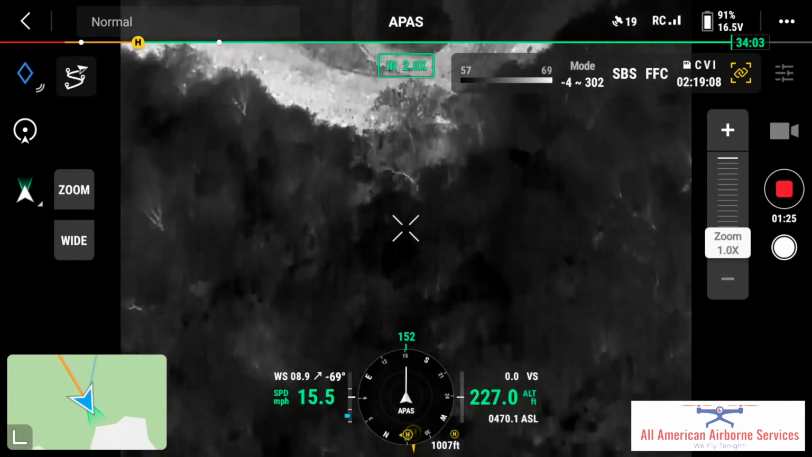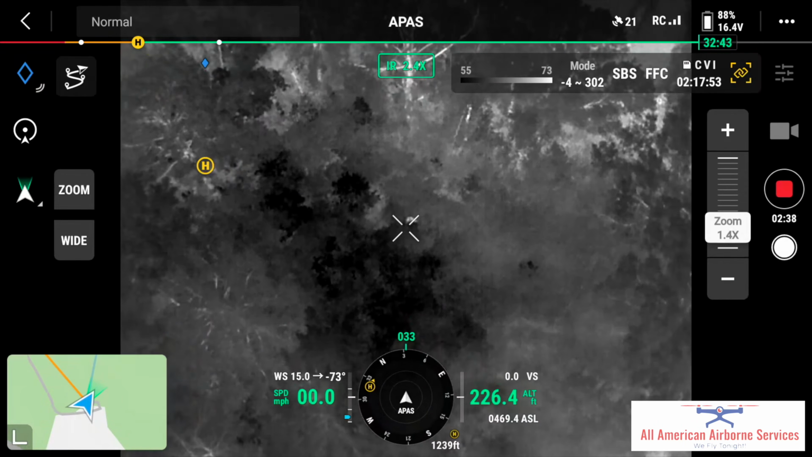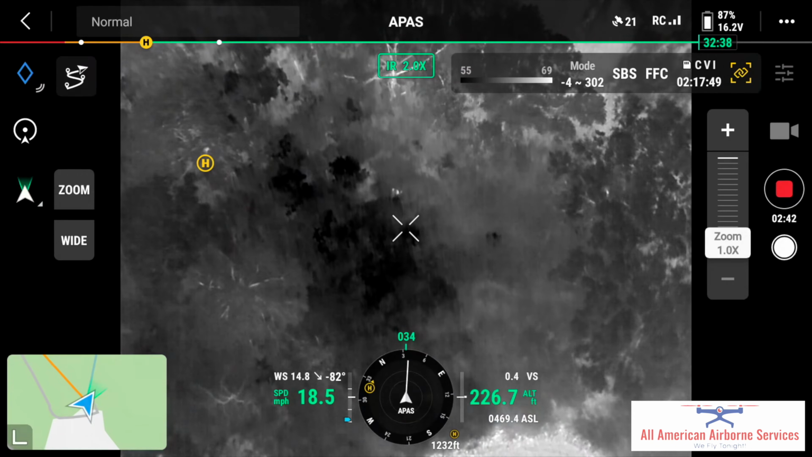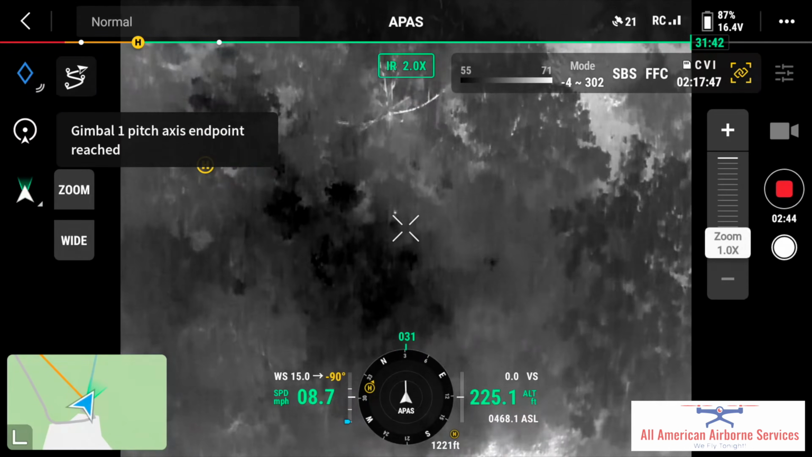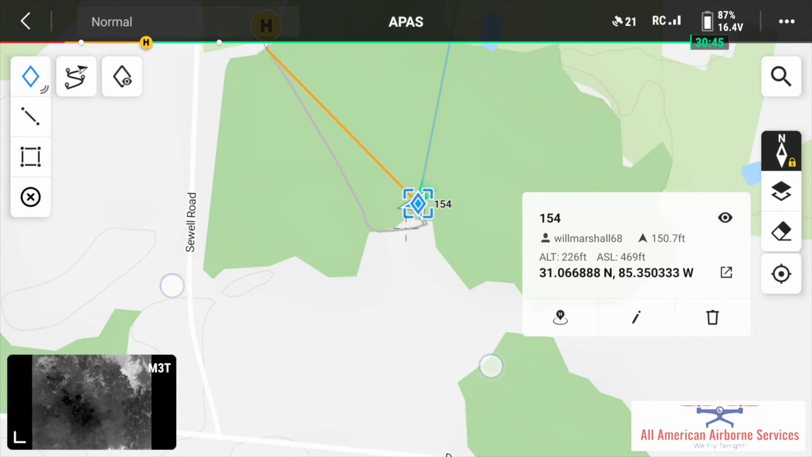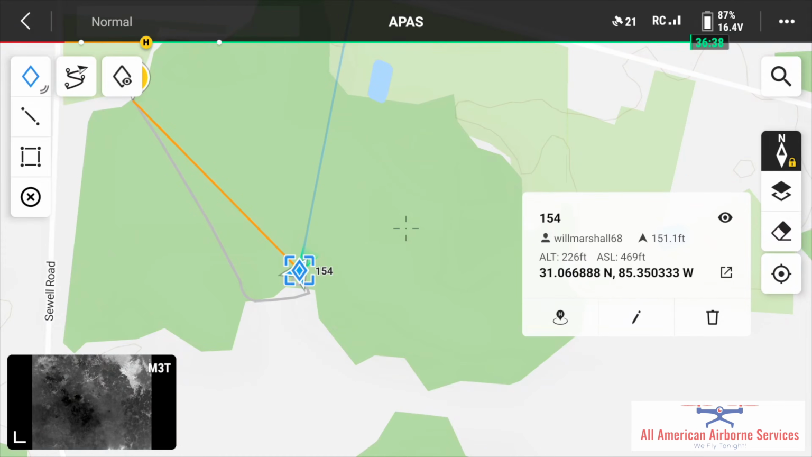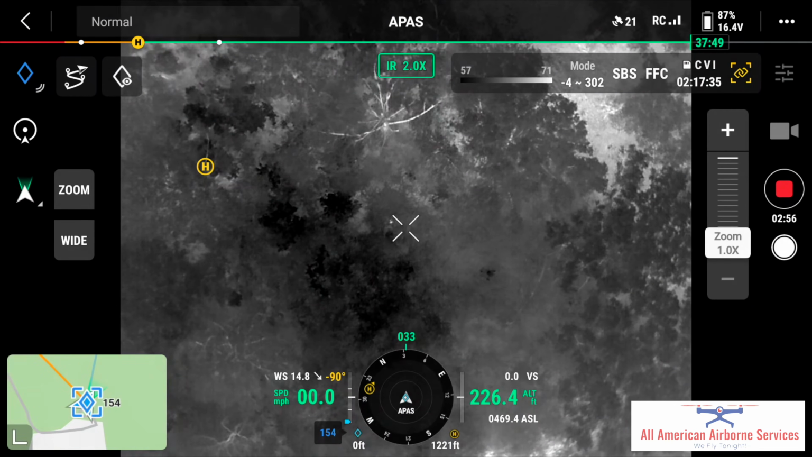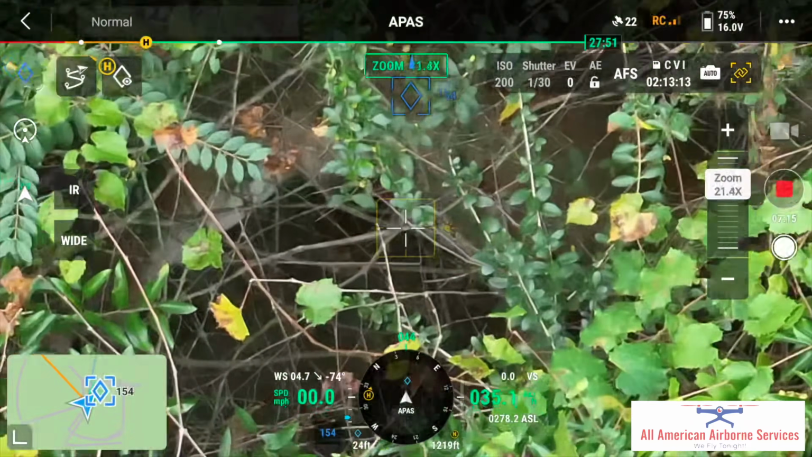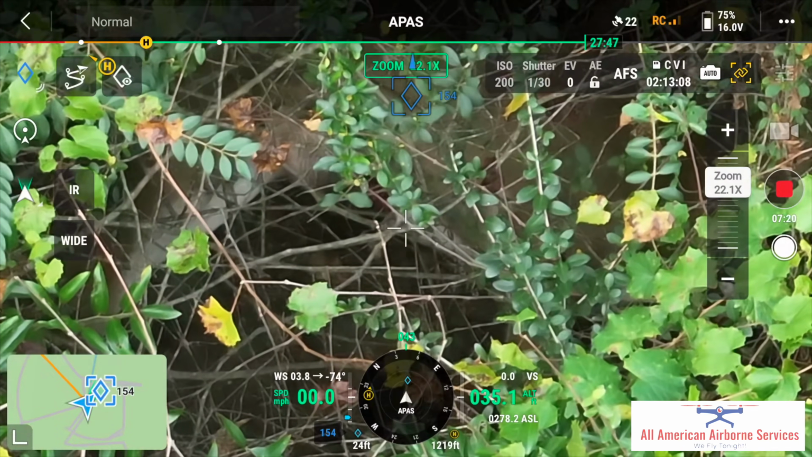Help orient me. Like that might be him. It might not be. He is right there. So, I mean, that's kind of where you're saying he would be, right? Okay. All right. So there's a great possibility of a deer. A dead deer looks to me like. There's every indication that that is a dead deer.